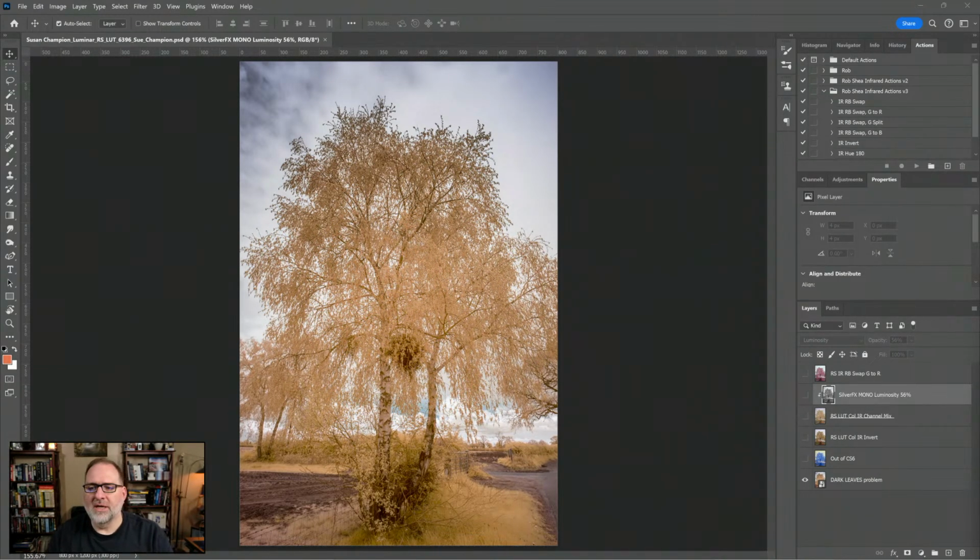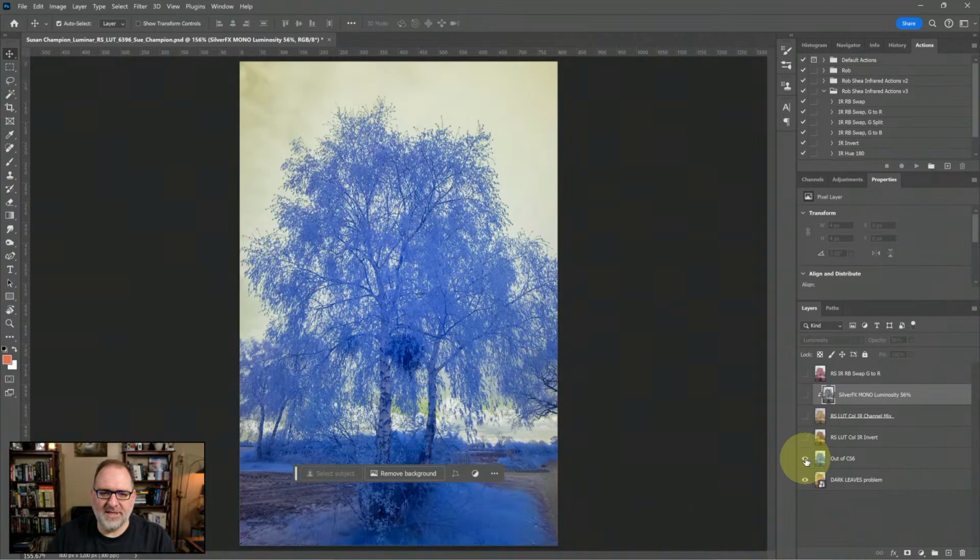Best wishes. So, Sue, let's talk about this image you sent in. In particular, I want to talk about your luminosity hack, because I think that's really cool. So this was the original problem with the leaves being darkened. This was an updated version out of CS6. This is a version using the LUT from the invert LUT, which is...